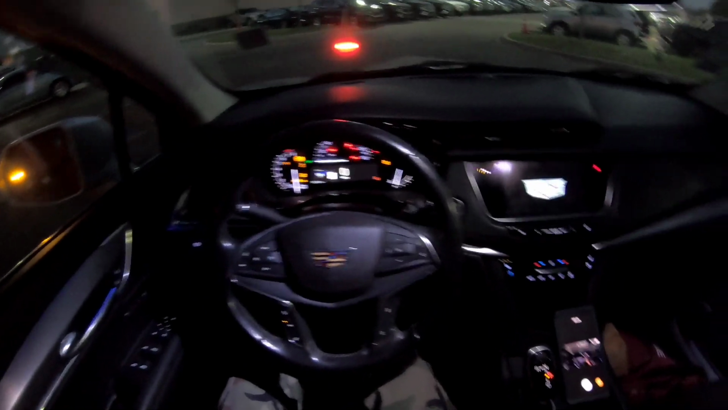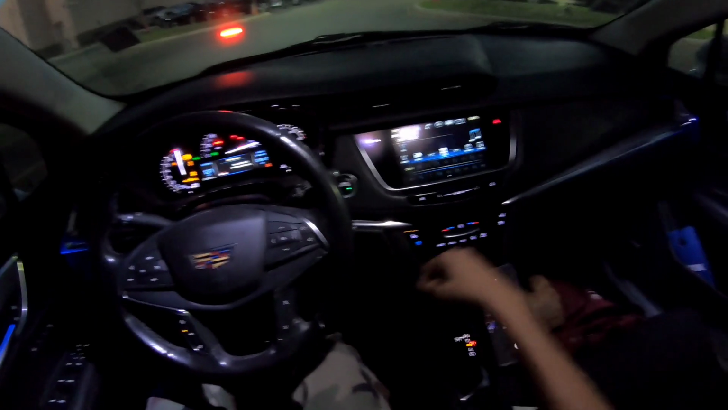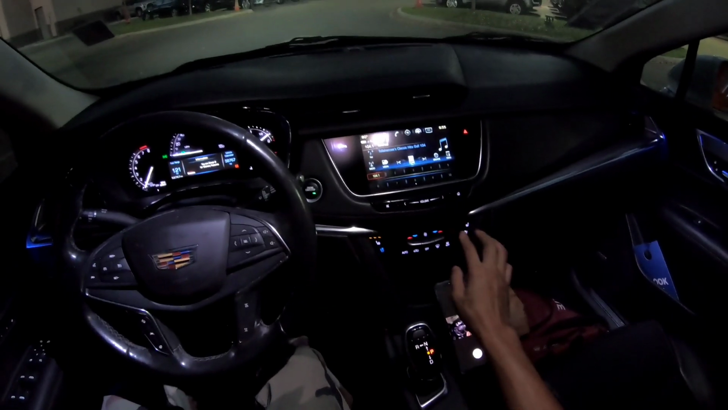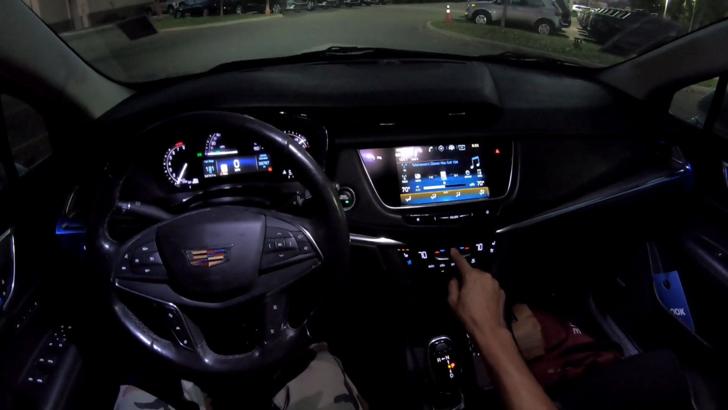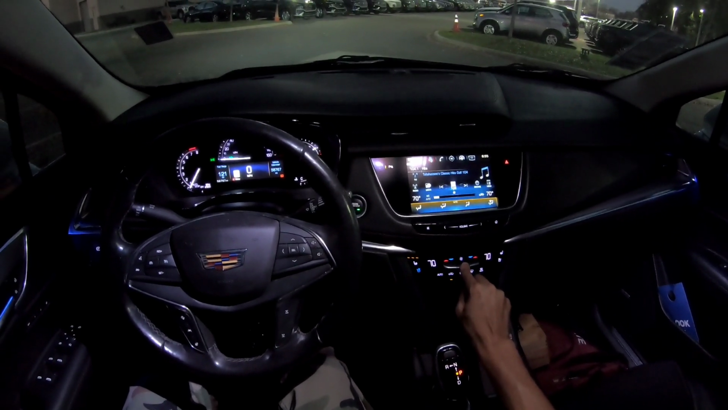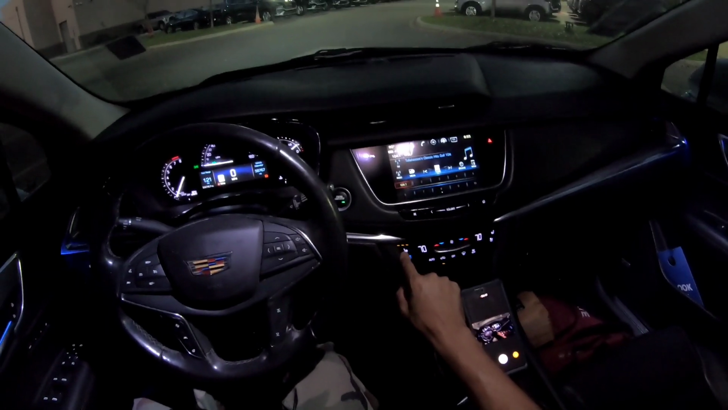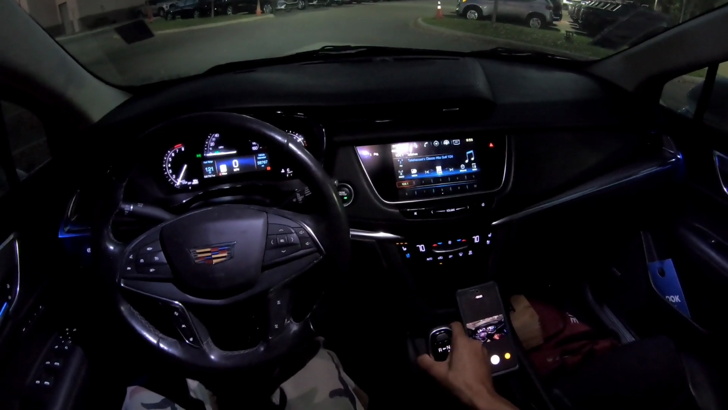Put your foot on the brake. It's a push button start. As you can see, the Cadillac view system comes to life. This does have what we call the haptic buttons here. So basically you just slide to the left, slide to the right. Two-step one time. You do have heated and cooled seats. As you can see, there's the cooled seats. There's the heated seats. You got the big infotainment system there.